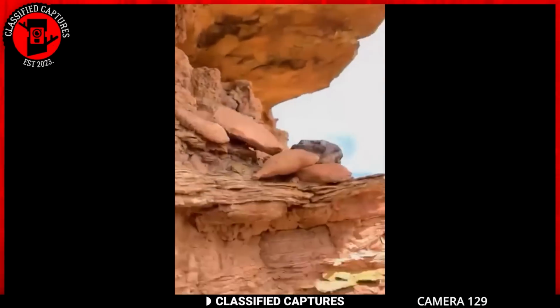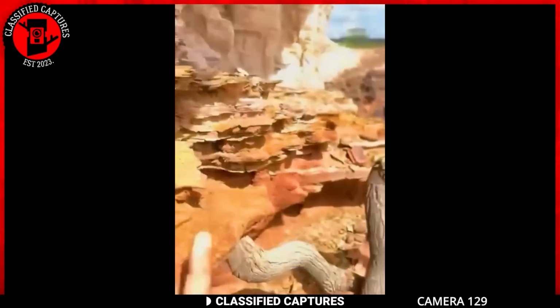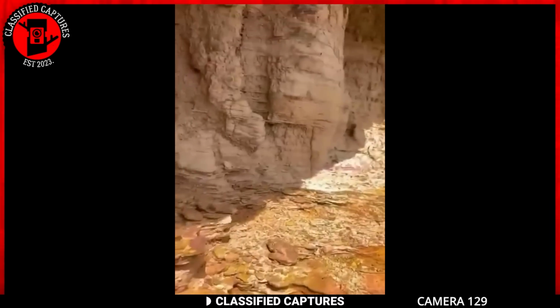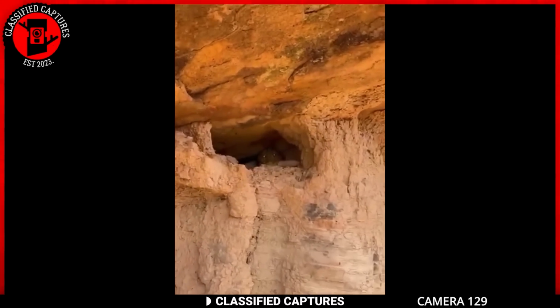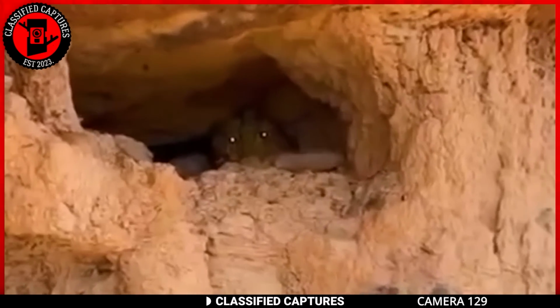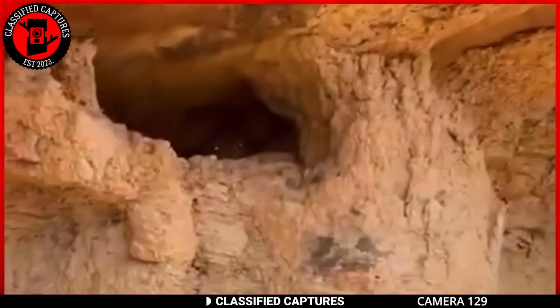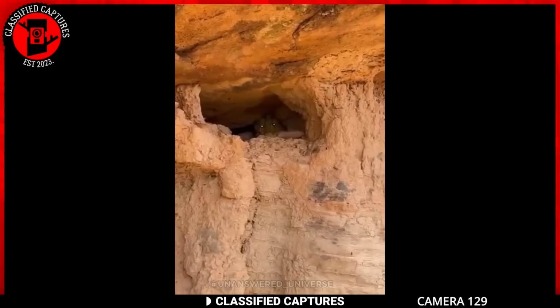As curiosity beckons, the intrepid explorer gets closer and spots a creature with glowing eyes peering from an opening in the cave. Now, there seems to be no visible entrance to the cave, so how did the creature find its way in? And more importantly, what kind of creature are we dealing with here?